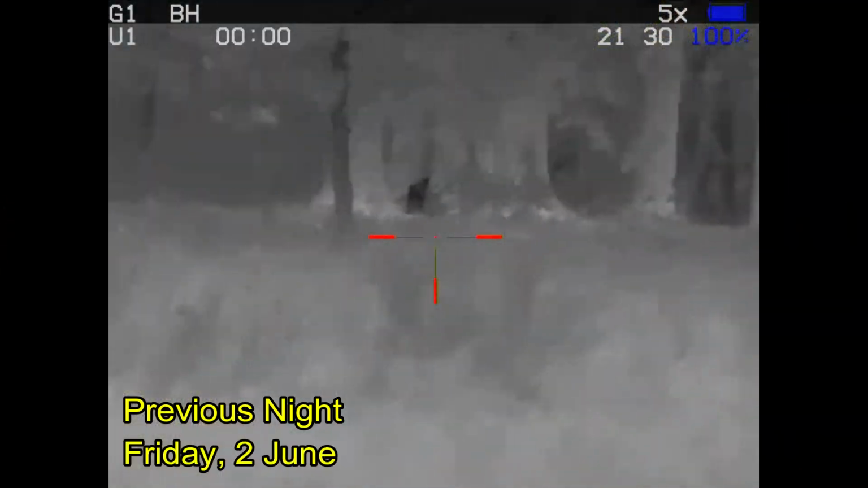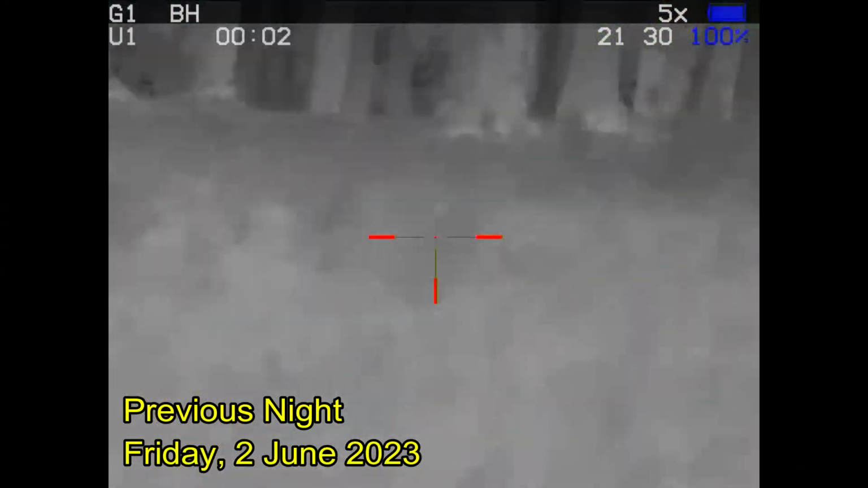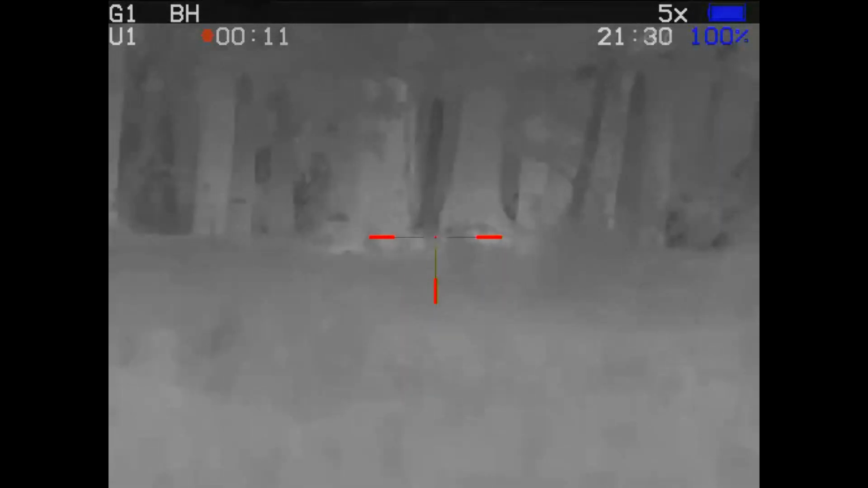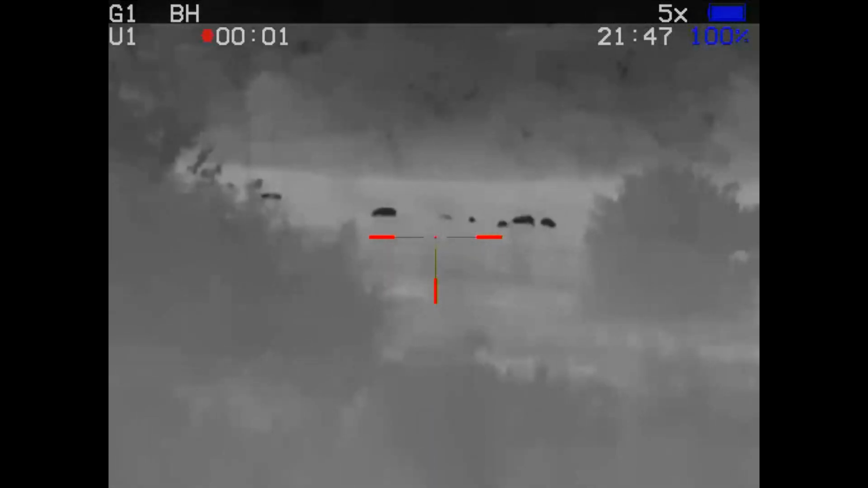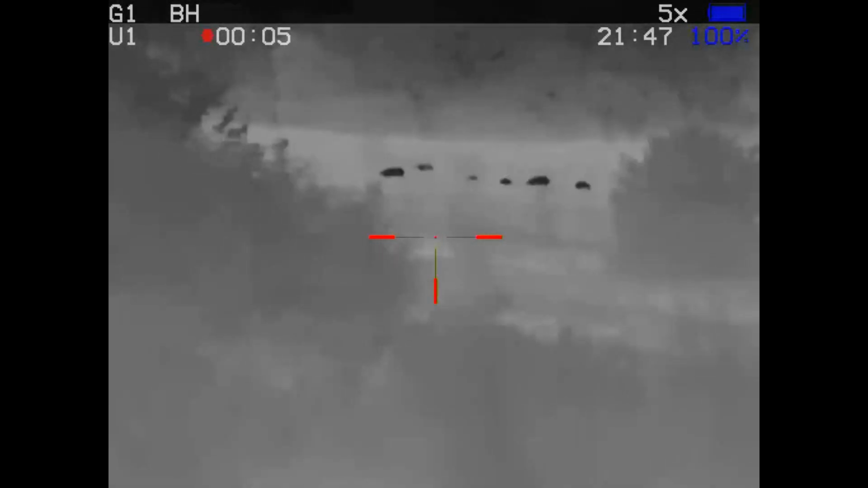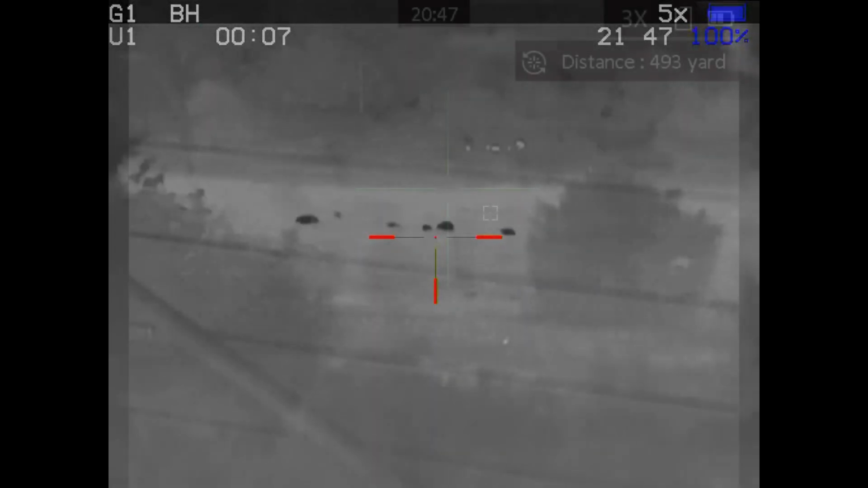And as you may remember from my last video, I had a limping hog in the woods that I didn't get a shot at. This is on a property where the landowner called and said that she had seen a sounder of hogs. This is the only one I saw on the property and I didn't get a shot at it. And I think her sounder spent most of the evening next door on the neighbor's property, so no shot there.